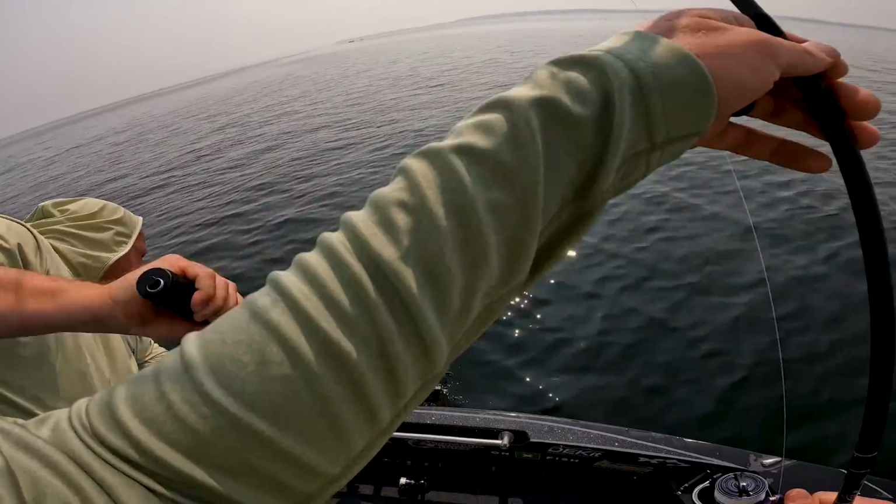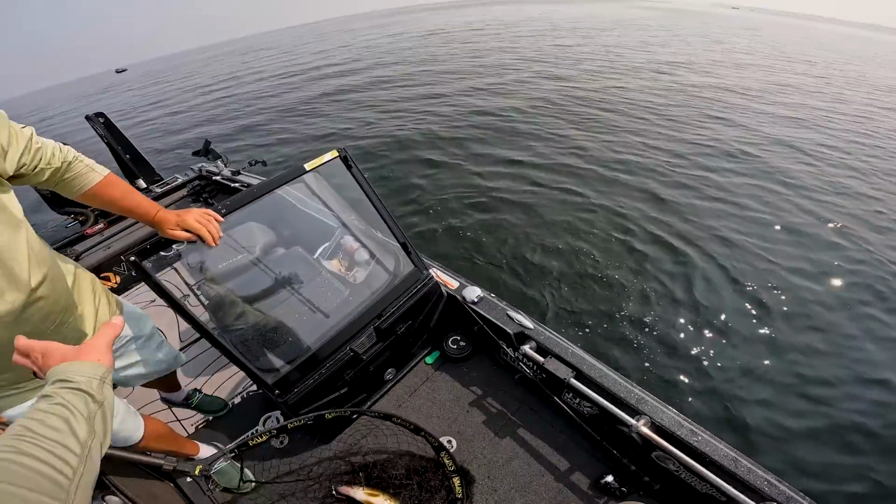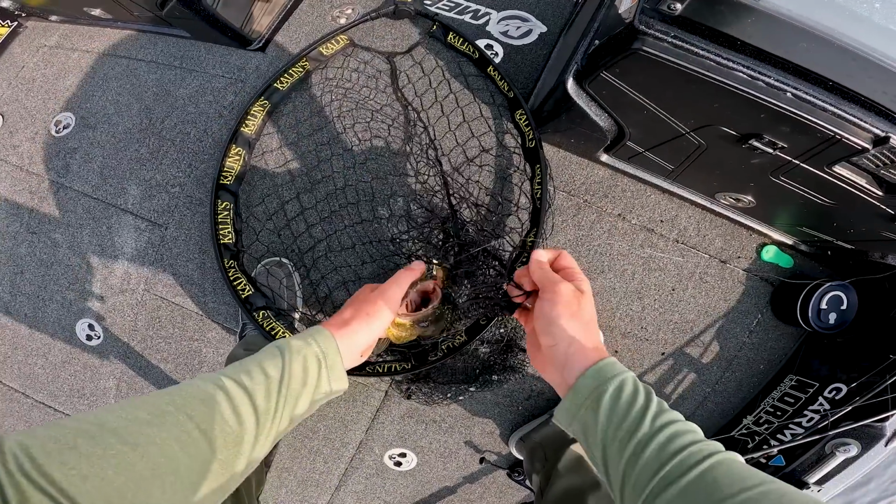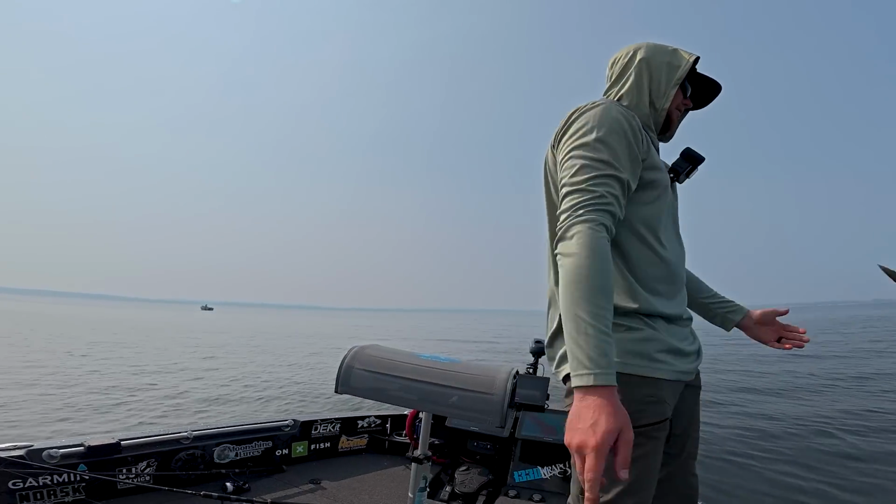That's a nice fish. That's the fish you want if you're out here. If you're gonna be coming out here keeping some fish for the frying pan, this is definitely one that you'd want to take home. Perfect fish. Perfect eater. Nice little eater walleye. We're gonna get that one right back.